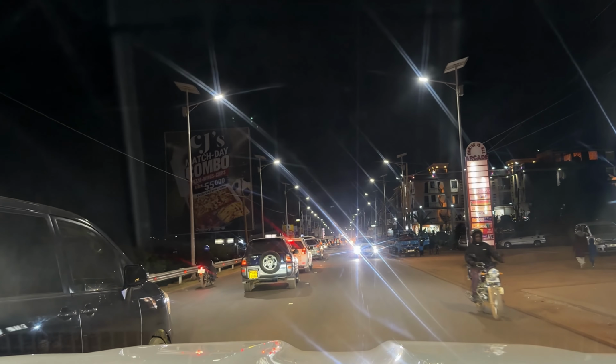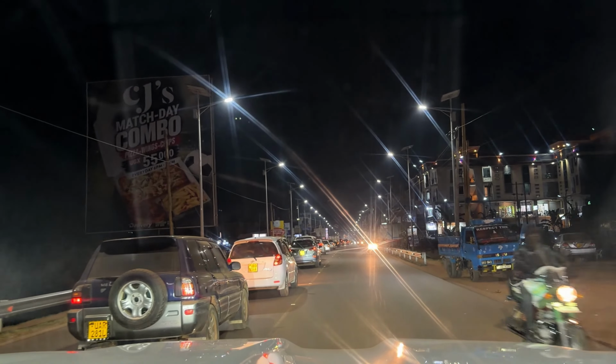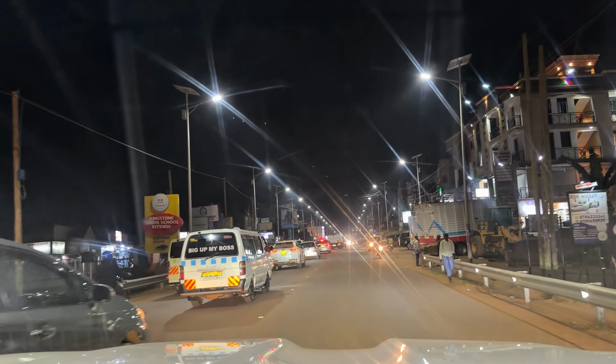Of course, when you're overtaking, you have to keep your speed low, and you have to also watch out for boda bodas and cars that are coming from the opposite side, because in this case, you're actually in their lane.